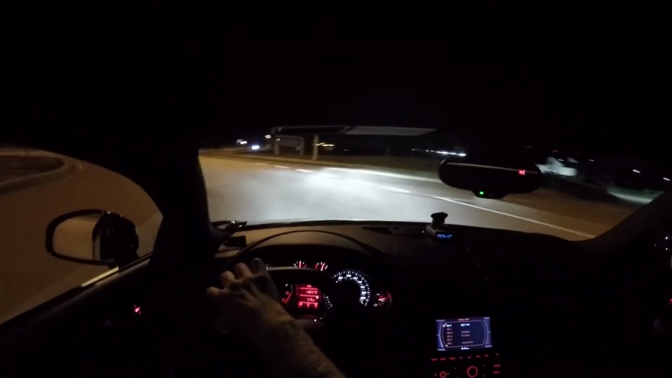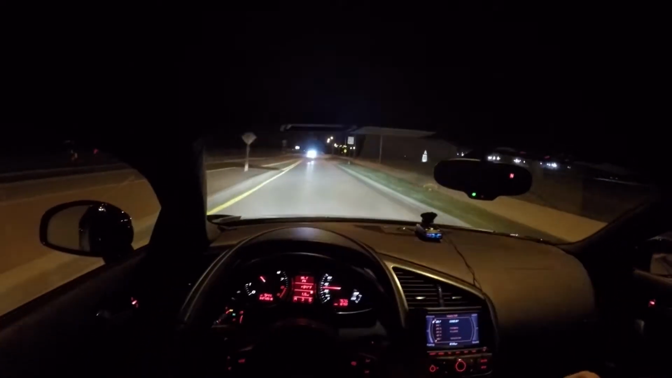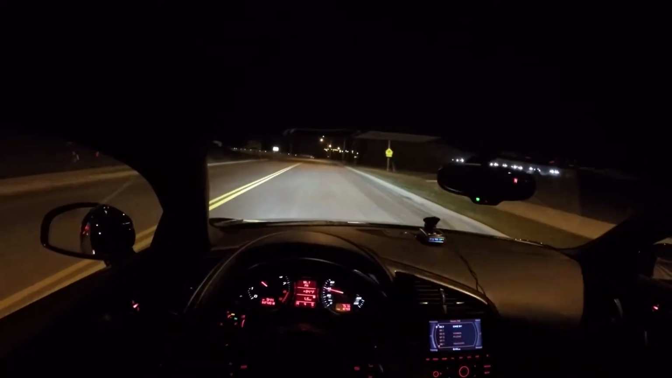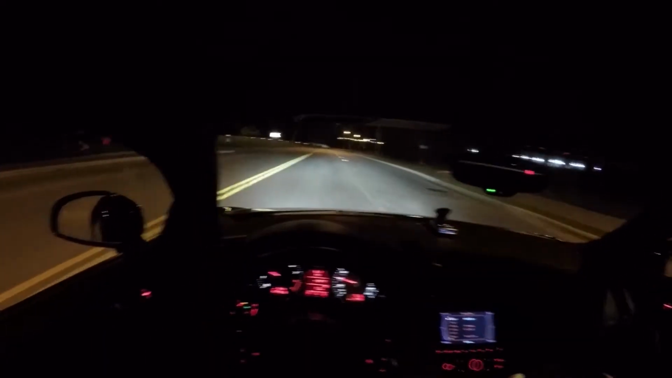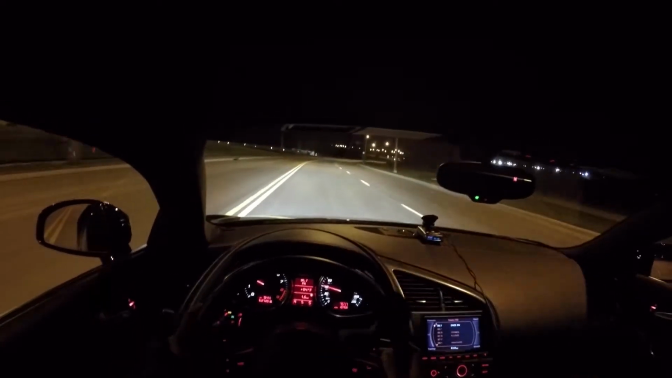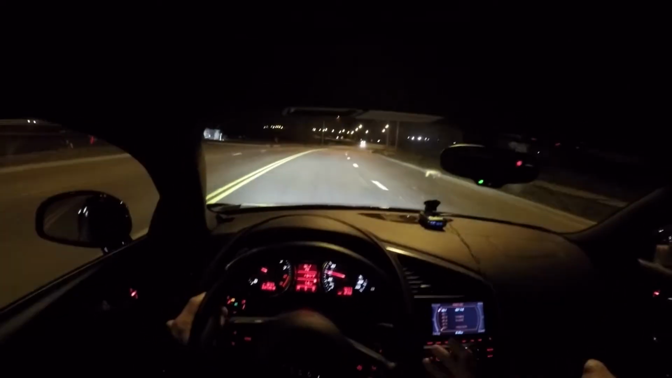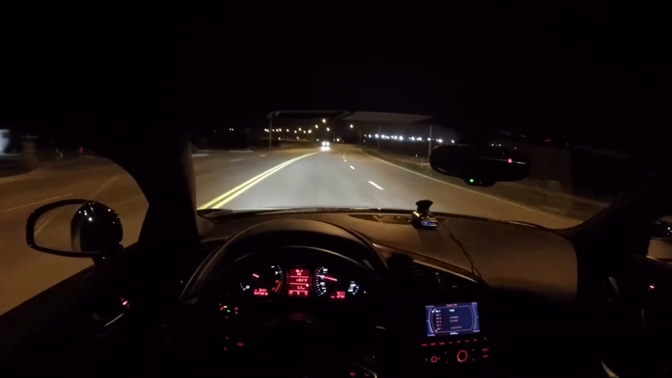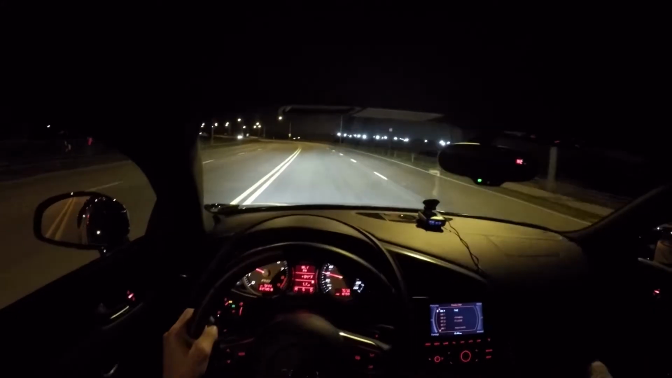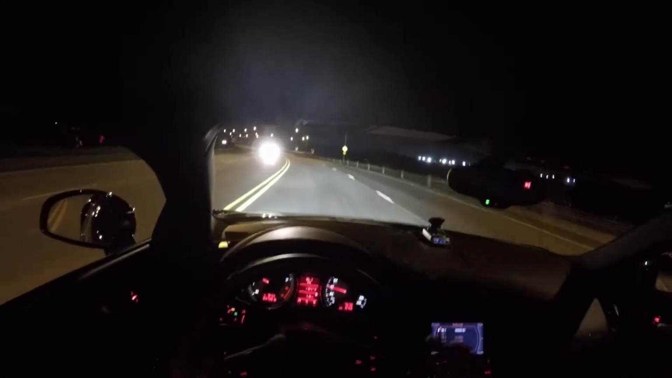This car is just able to really keep itself planted. It's amazing. One thing I do want to say is, these videos never do the car justice. You don't hear the sounds we hear, really. You don't see what we see. There's just so many aspects that are missed in this vehicle from the camera perspective. The enjoyment, the engagement this vehicle has.